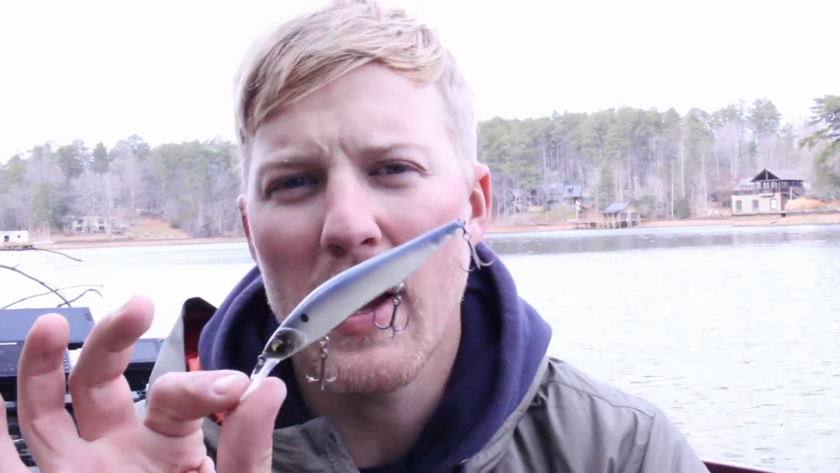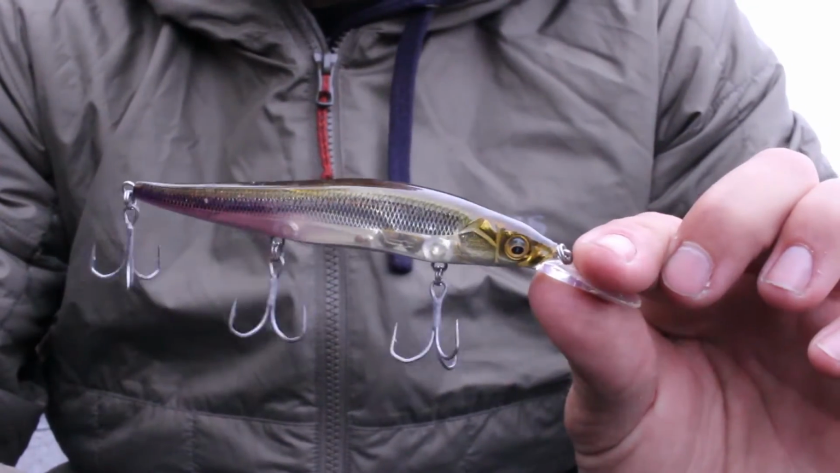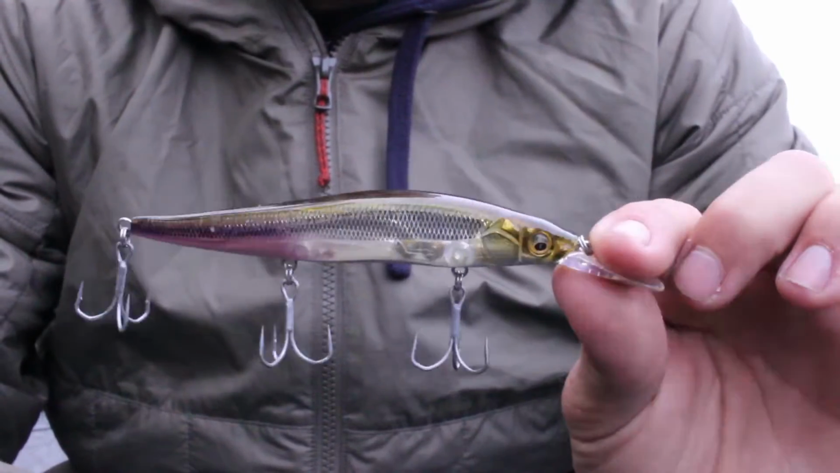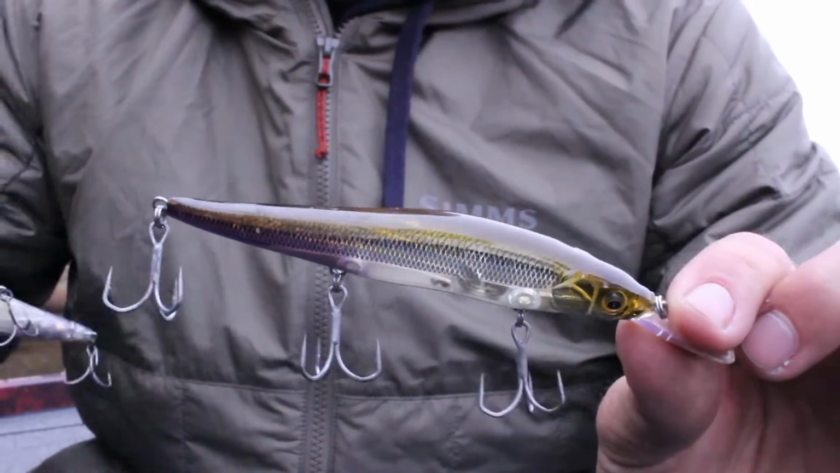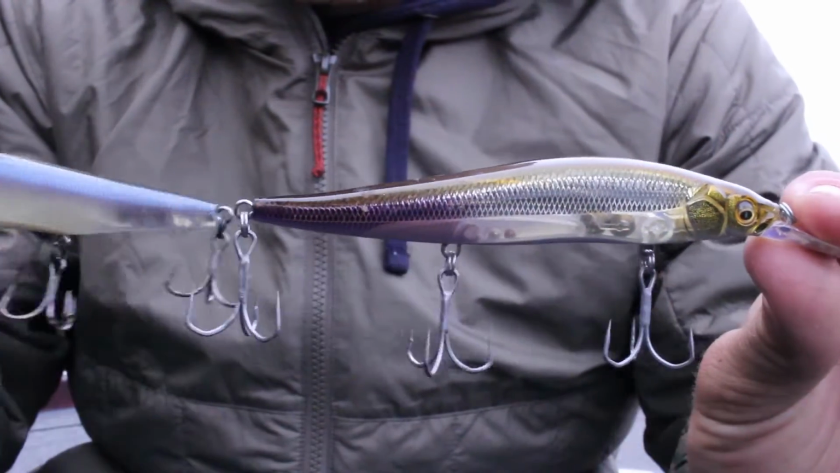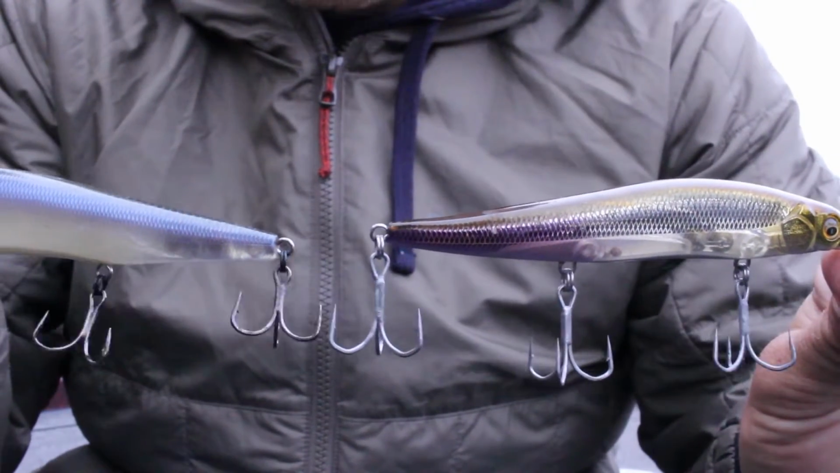So there's a few different ways you can go about weighting a jerkbait. You can do it with the suspend strips like I alluded to earlier. You can also do it with the hooks. You can upsize the hooks on a bait, all three of them, and when you weight those hooks, you get a natural fall rate, but a slower sinking fall rate, and you can speed it up depending on the size hooks you put on it. So you can really start to fish this bait over deeper water.